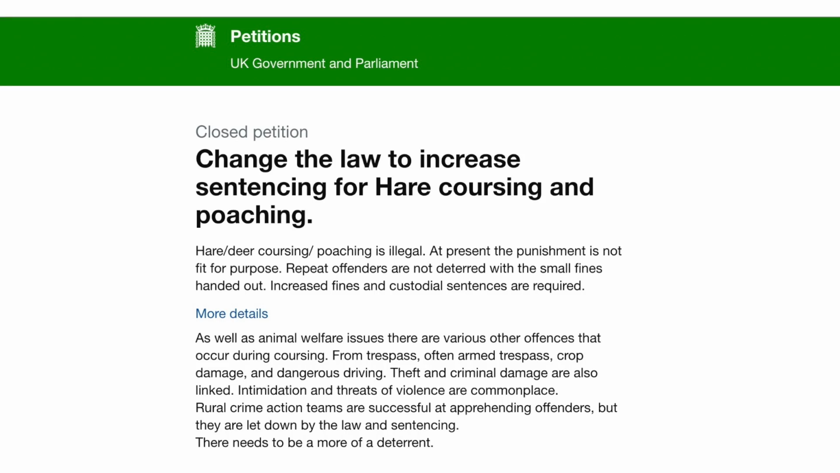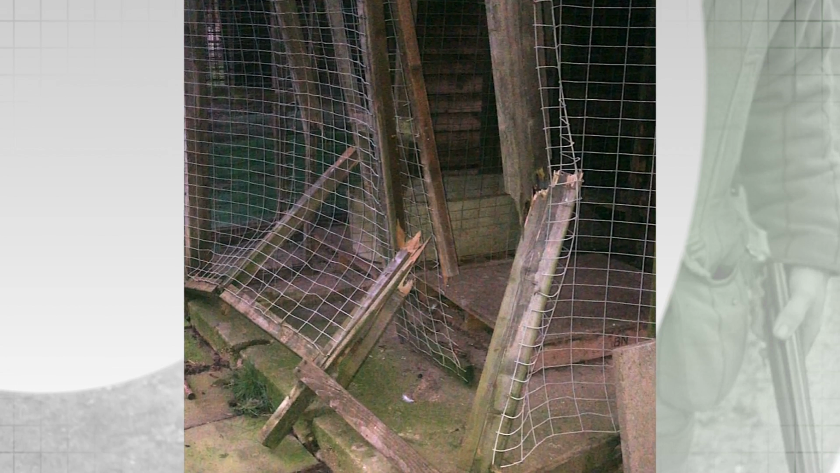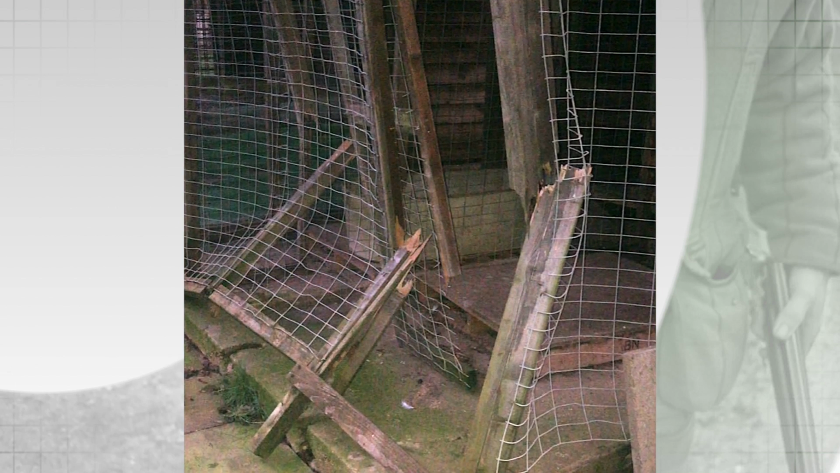Things got so bad that Ed set up a petition calling for a change in the law. After having several weeks of constant coursing, one of the other local gamekeepers had a vehicle related to coursing come into his yard, ram his dog kennels and try and steal his dogs. And that was the key thing for me, which prompted me to start the petition, because I kind of think it's a little bit unforgivable.